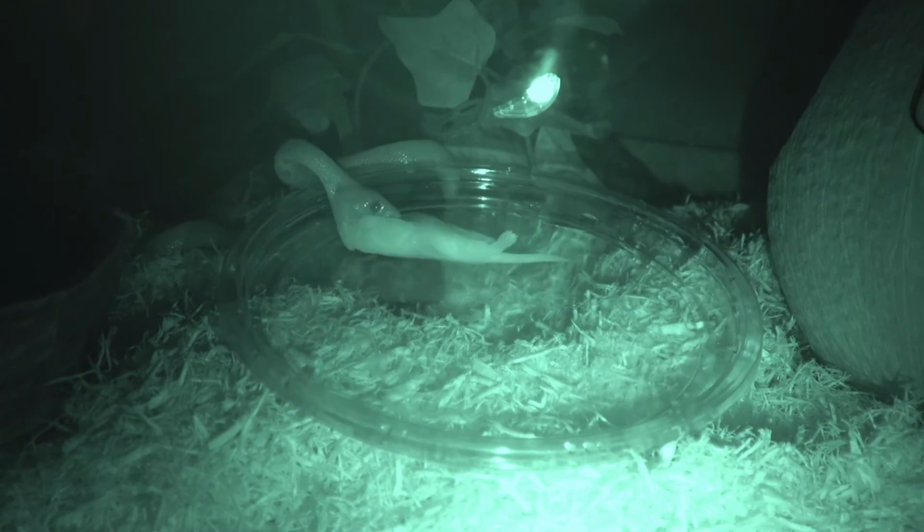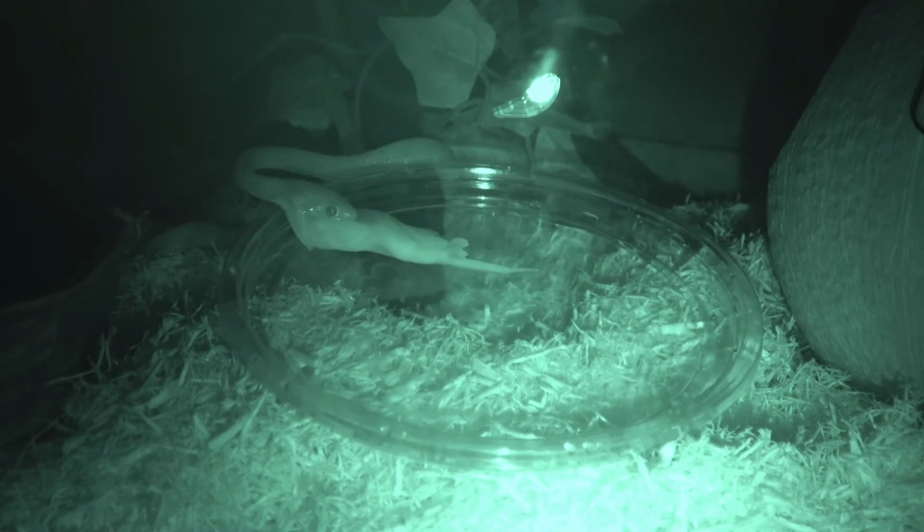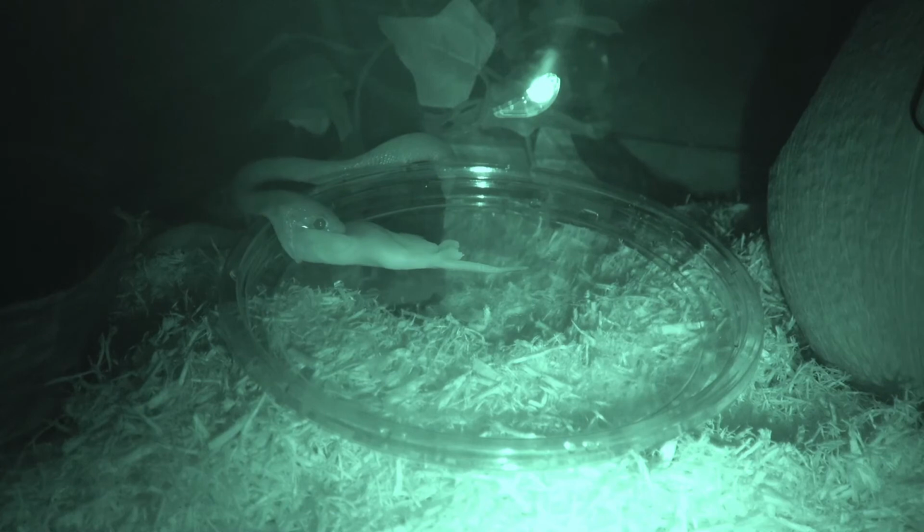So hope you enjoy this. It's very interesting, and if you got kids, it's something for them to see on how a small juvenile corn snake opens up them jaws and devours a small Pinkie rat.